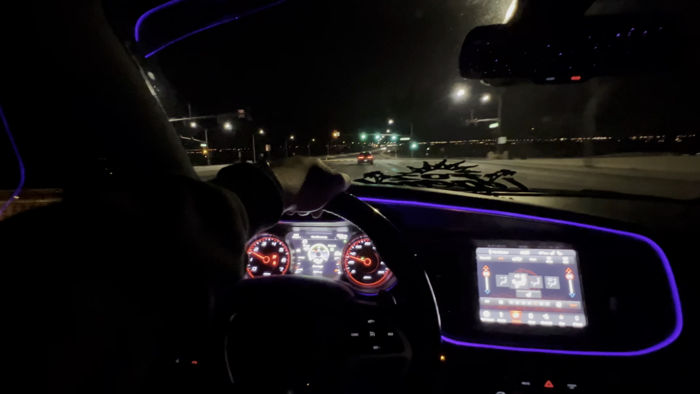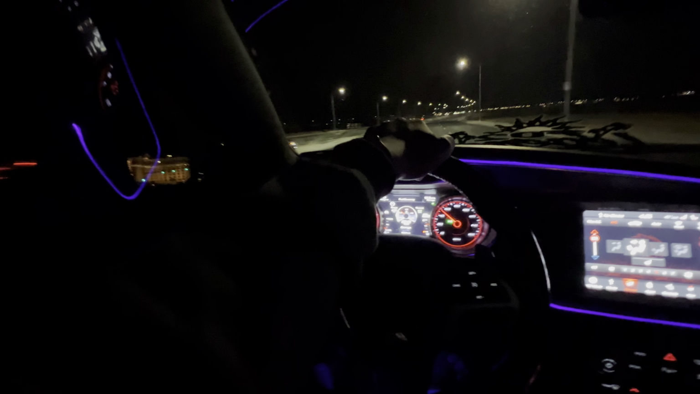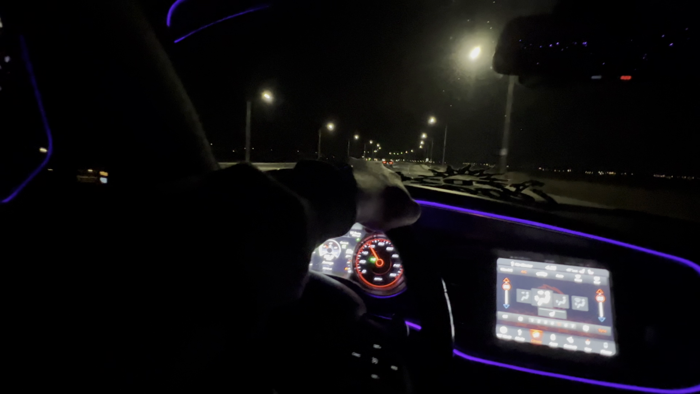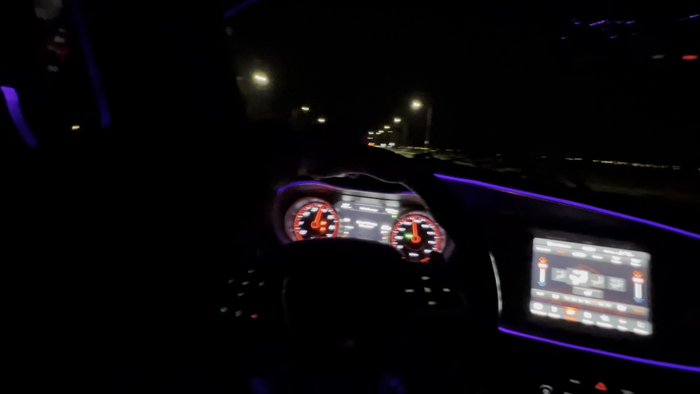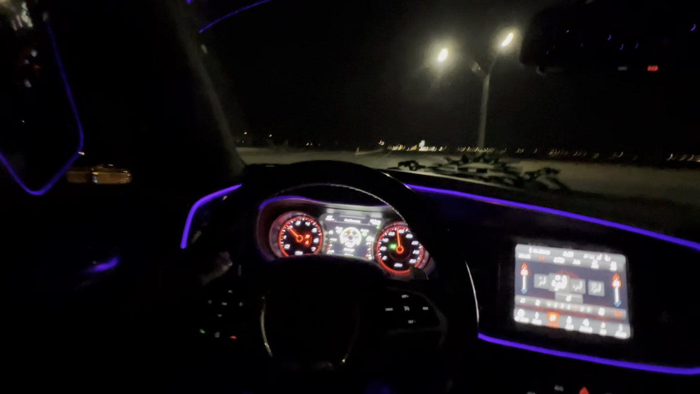This nigga driving too slow. What the fuck is that? A Porsche? A matte Porsche? That's not even a matte.